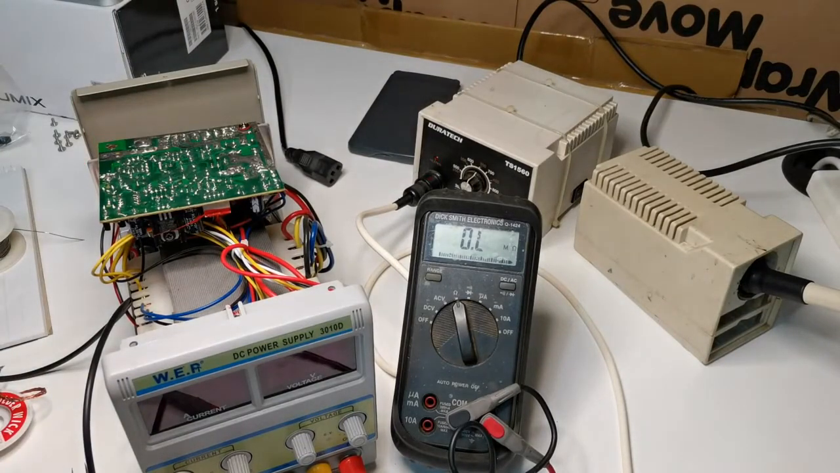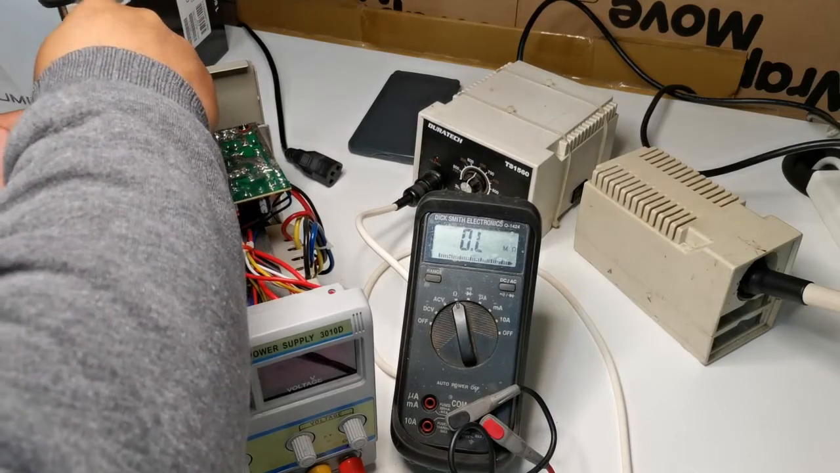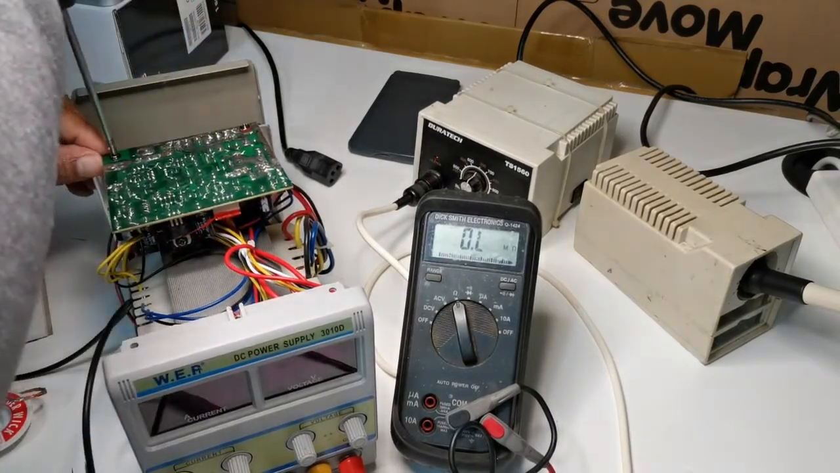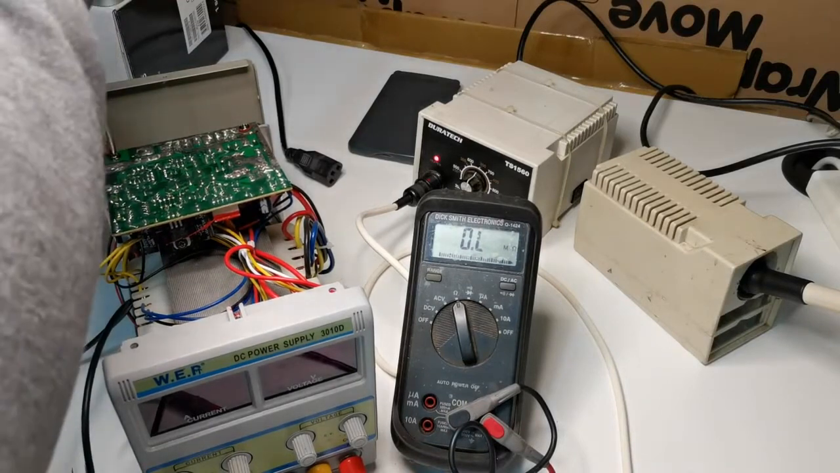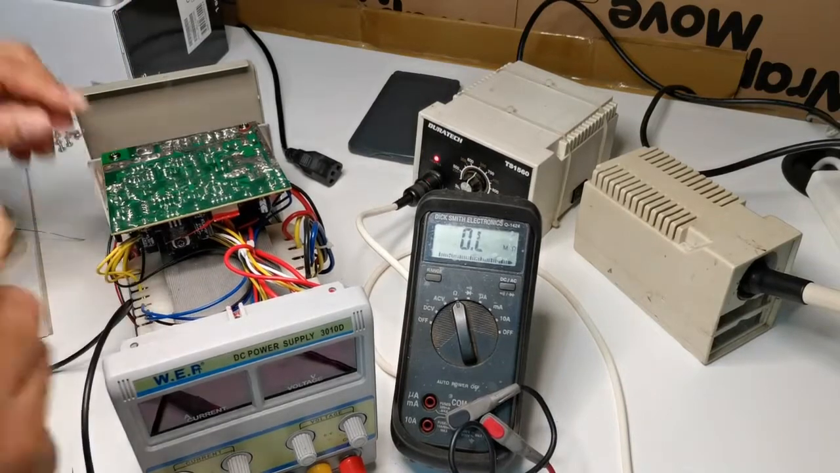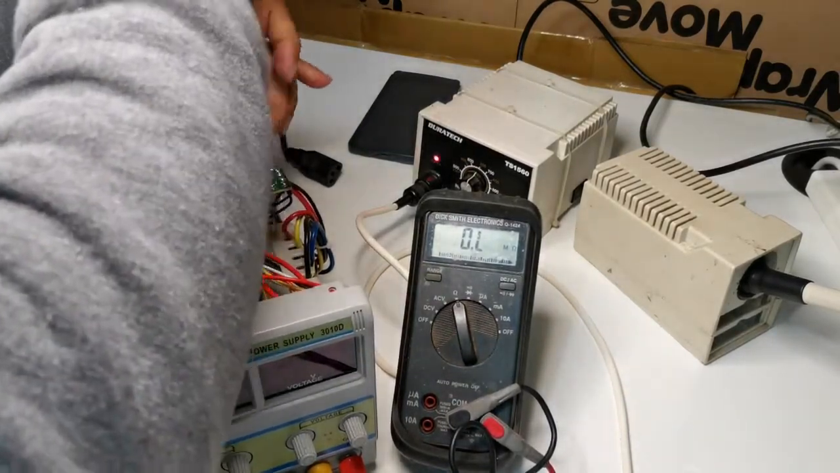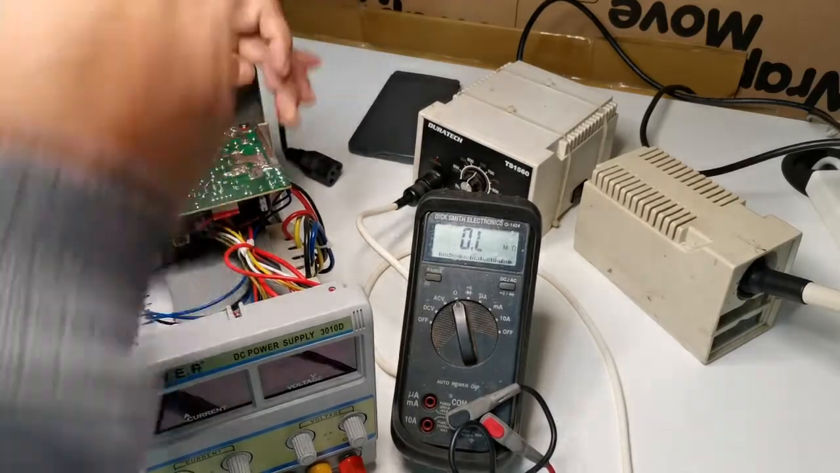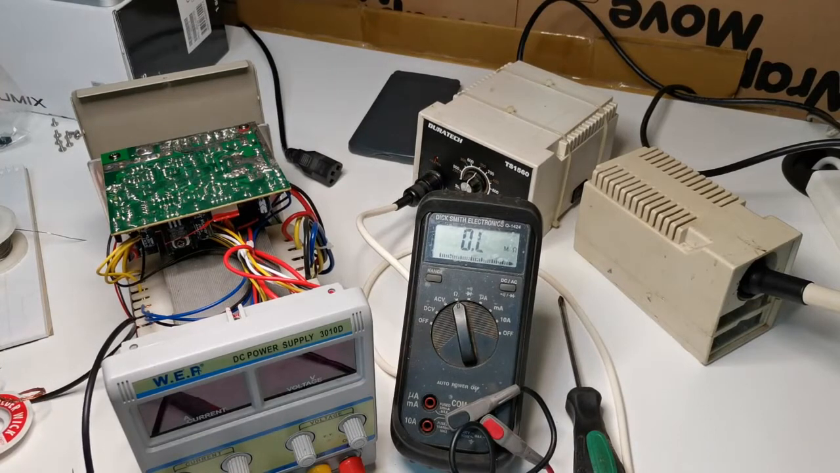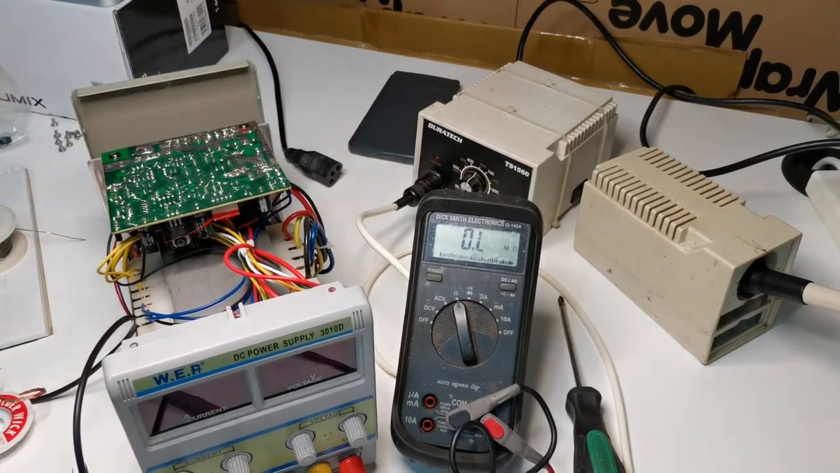In a future YouTube video, I would really like to show you how to fix a VCR or DVD. Sorry, not DVD, a VHS player, which is a very old unit. Maybe some of you haven't encountered this old VHS player, but it's a good thing to know.